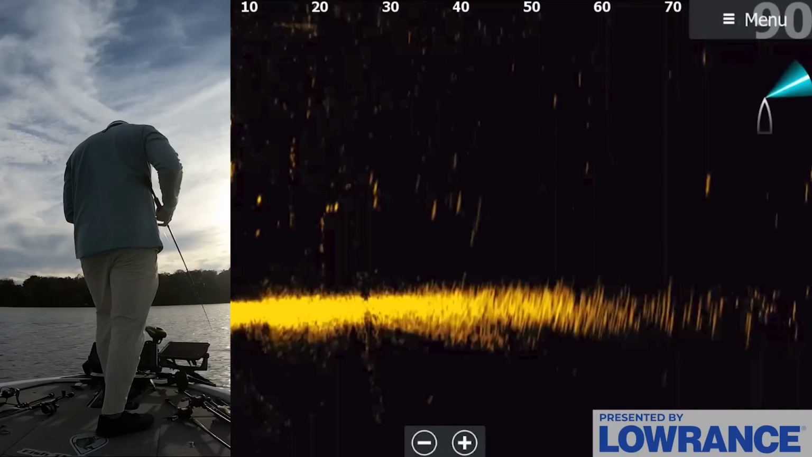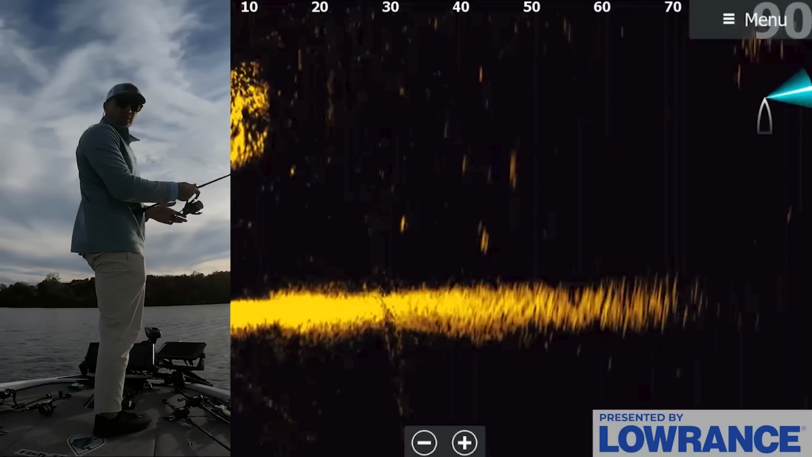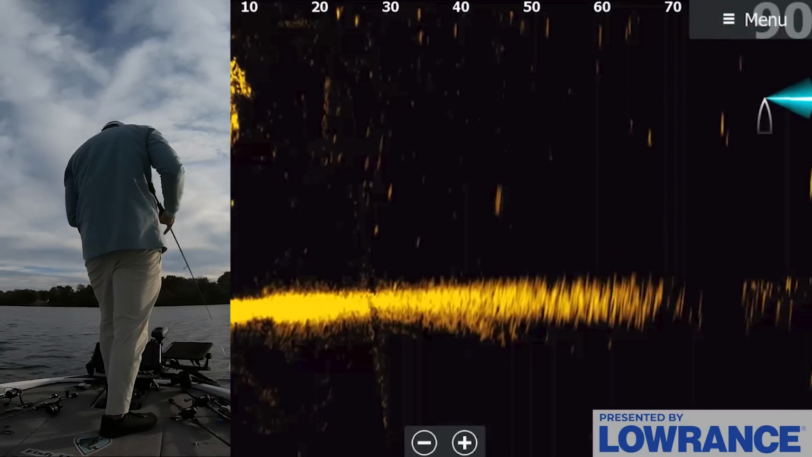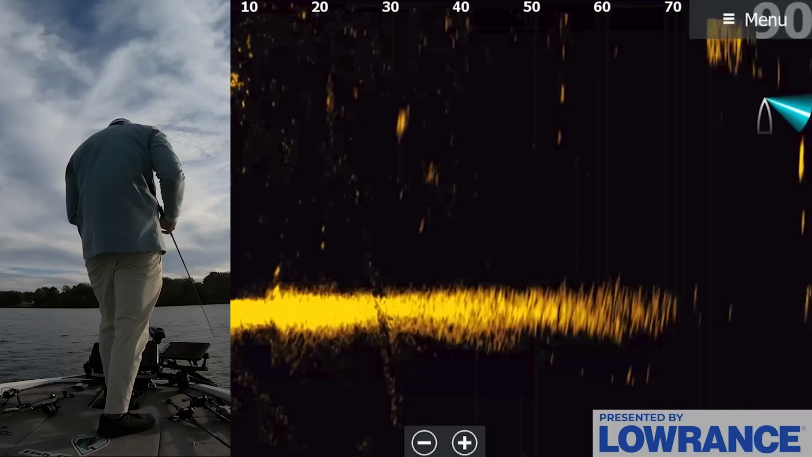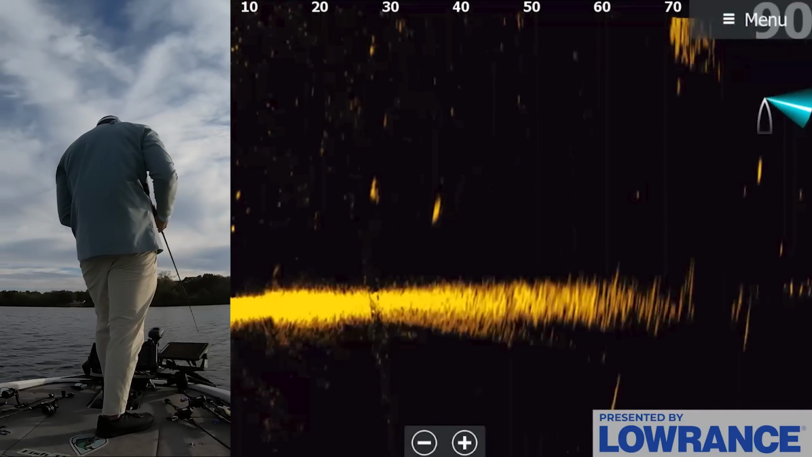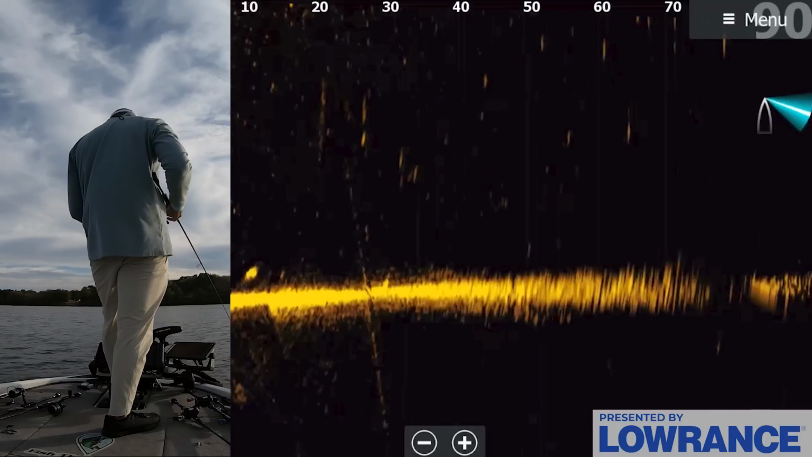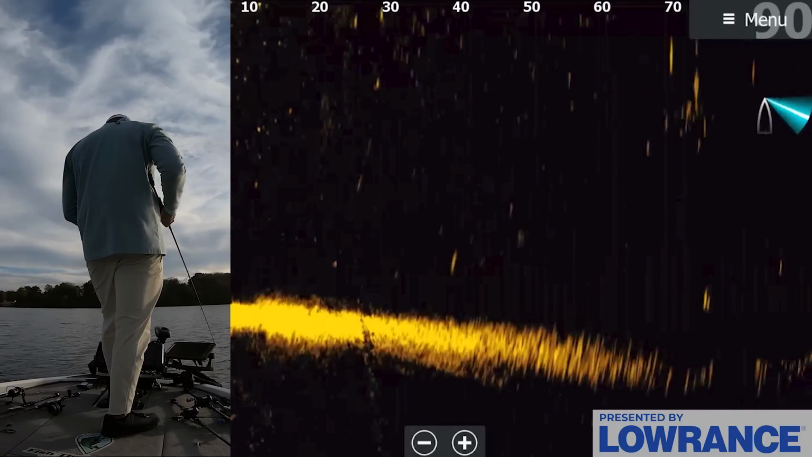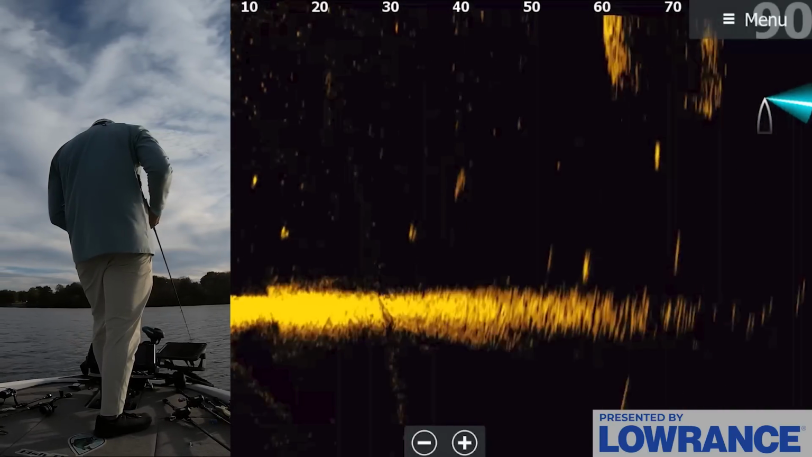The faster I work it, the more they'll commit to it, and I finally figured I'd retrieve on this deal after freaking 40 minutes of messing around, or 30 minutes of messing around. We're in the same zone. It's not like we've moved. I'm literally right next to one of the waypoints we marked. So we're around fish, and maybe now we're gonna get into them a little bit more, but we actually got that fish to bite, which is awesome.